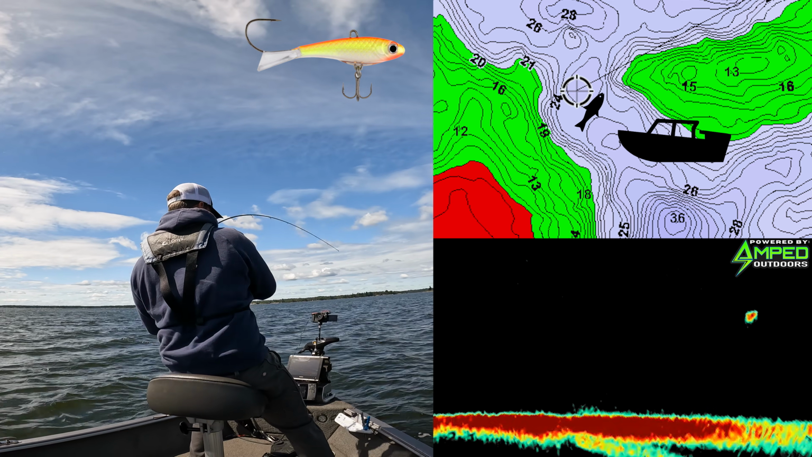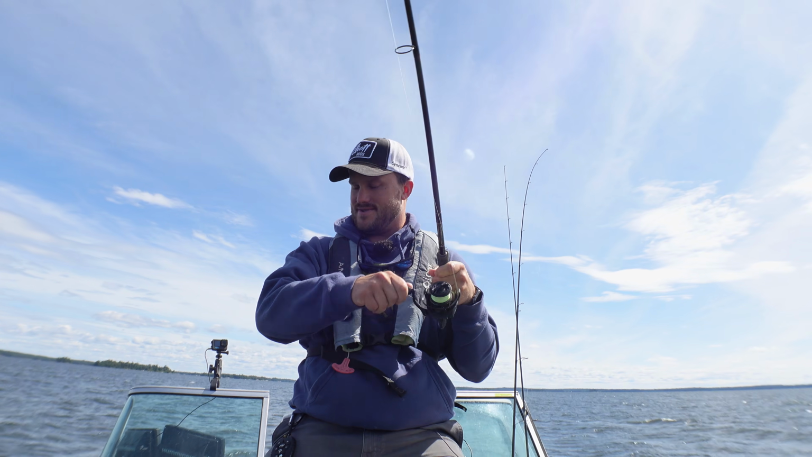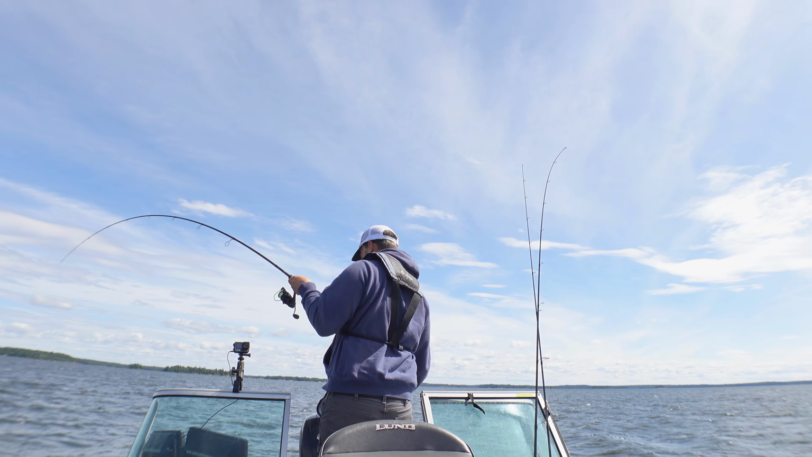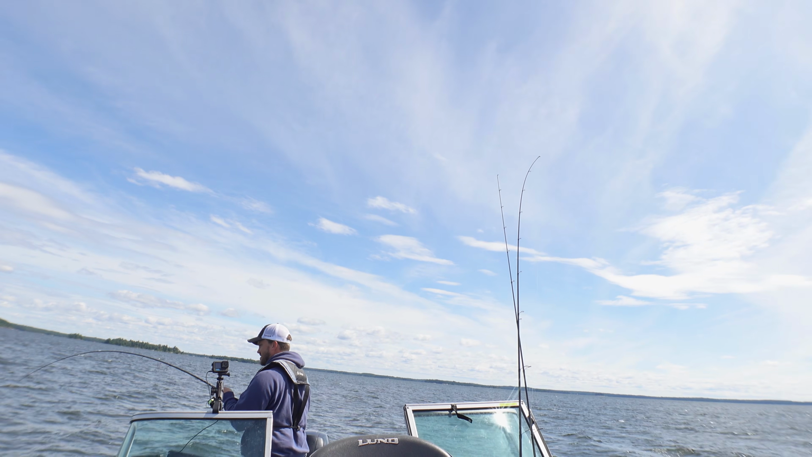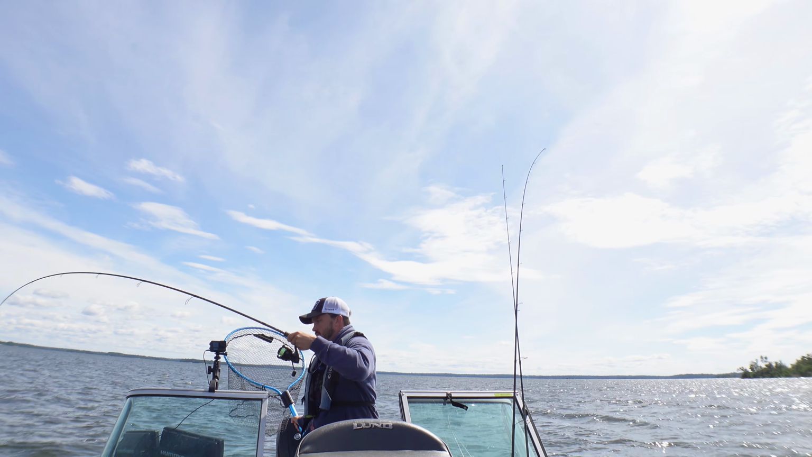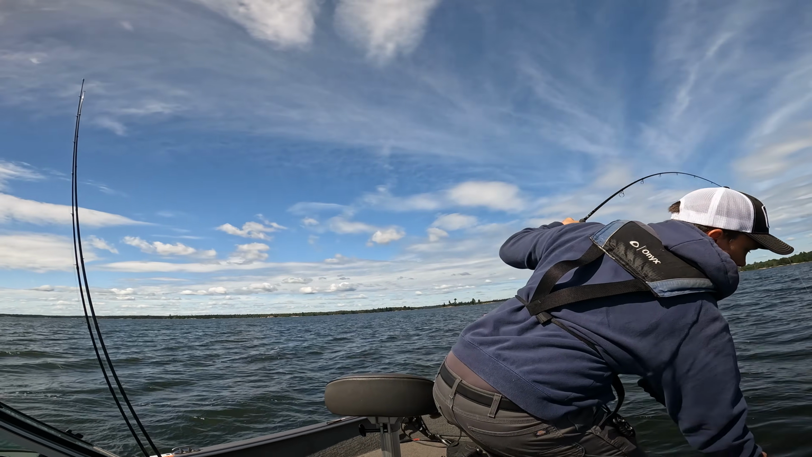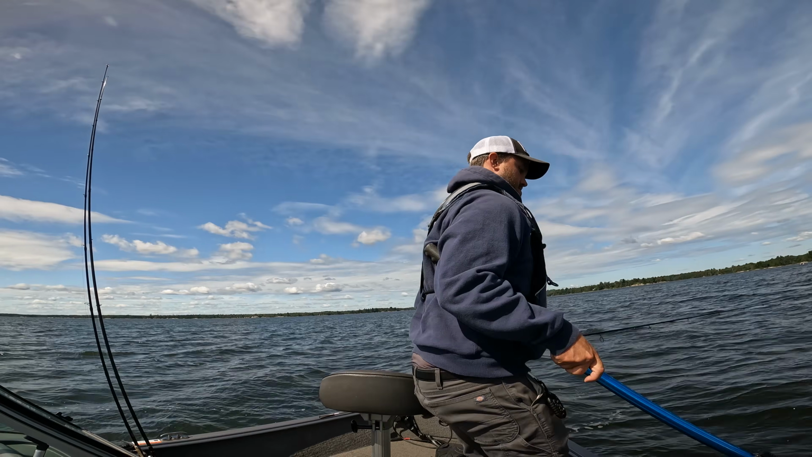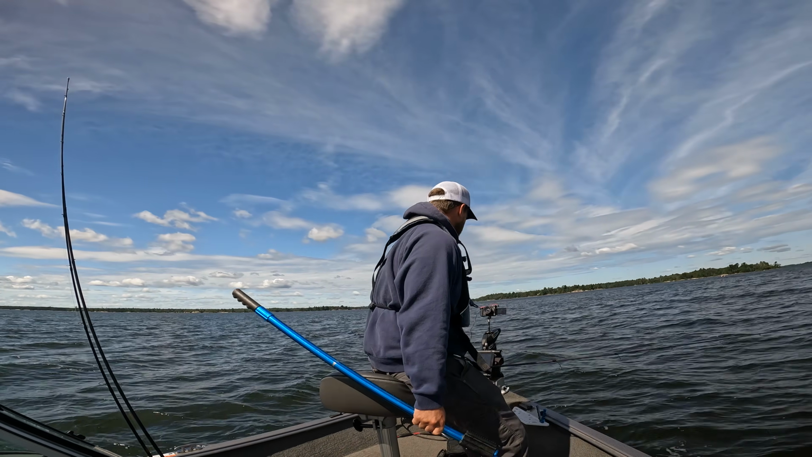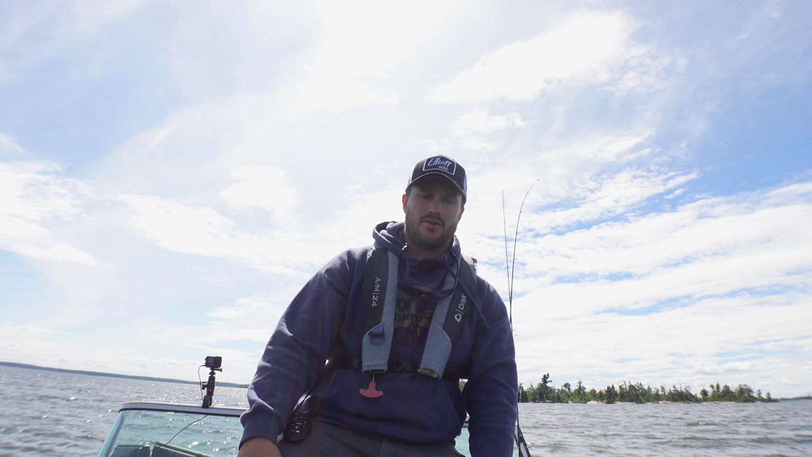There we go. Man, took a little snapping, but we finally got him to go. Seems like a decent one. Of course, my net's back here. Nah, nothing crazy. That guy was following along. I don't even think we got the eat on the Live Scope. Whoa, my net's all flipped inside out. There we go. One more decent little walleye.